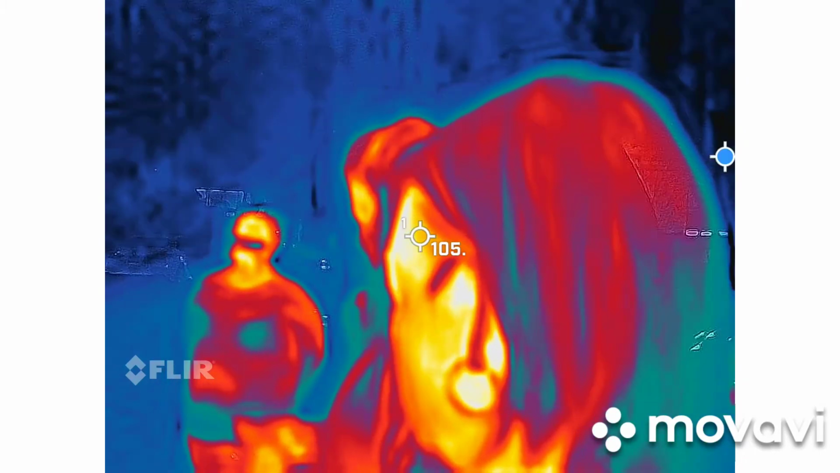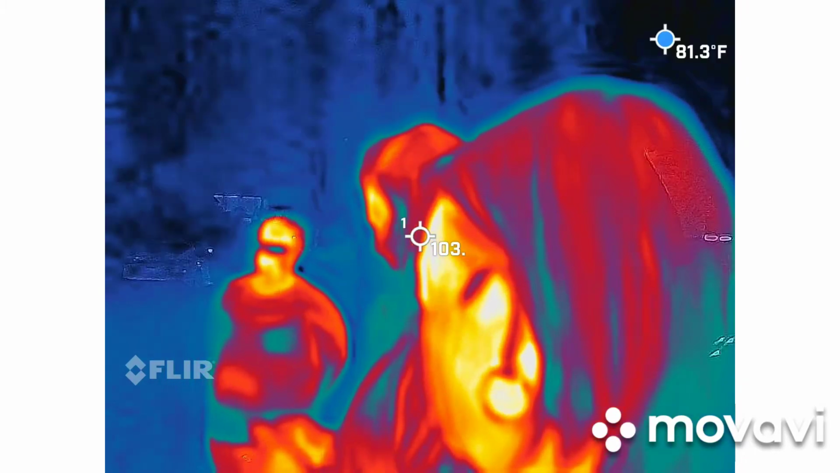The earbud thing works out way better. I just started doing this a few months ago, and it works out way better. You guys hear a whole hell of a lot better. Earbud is a lot easier.